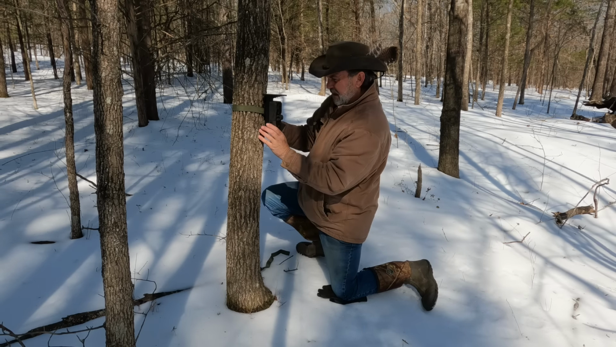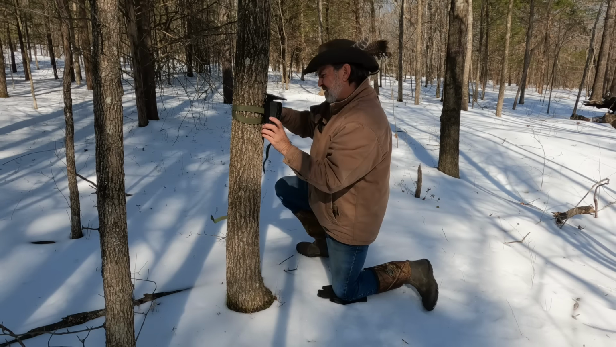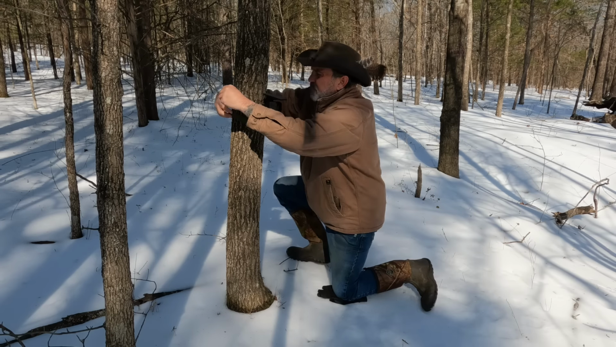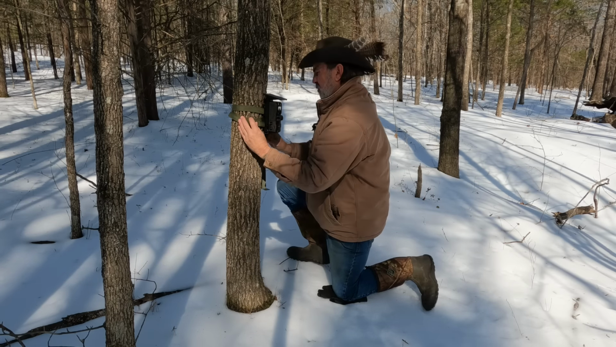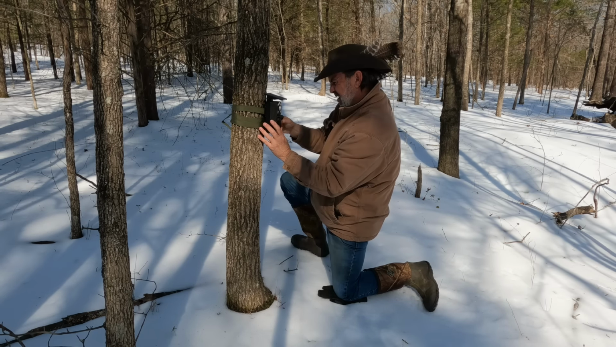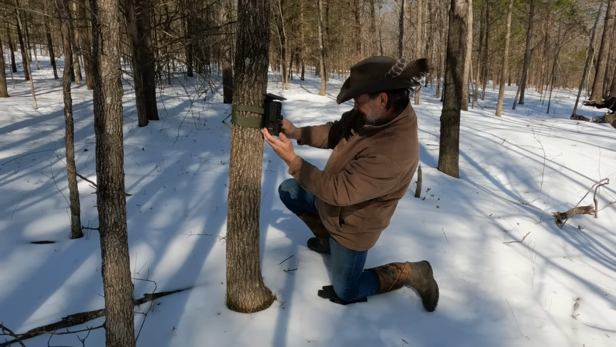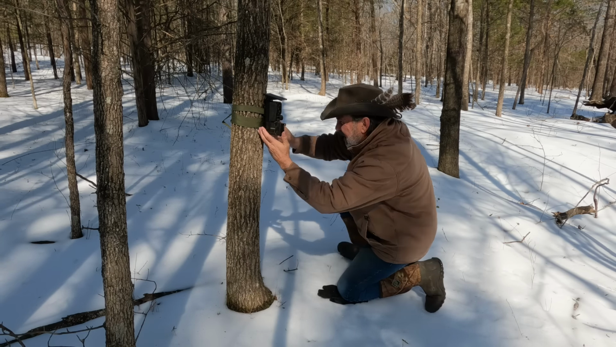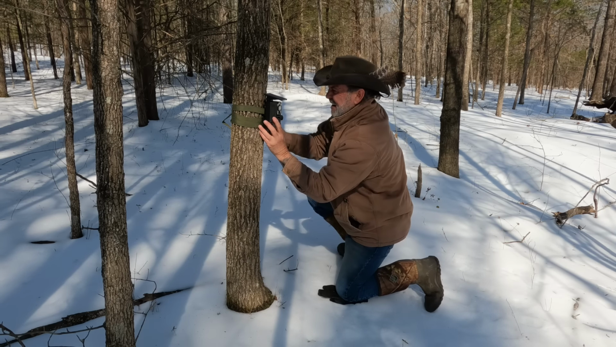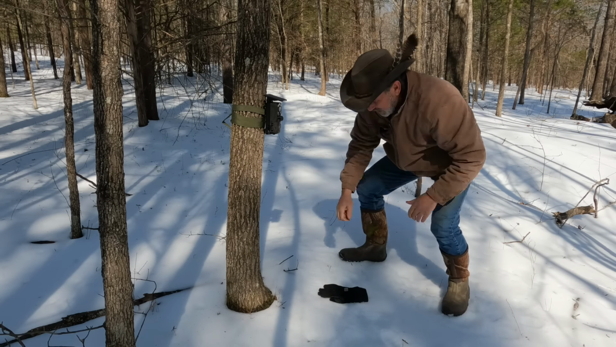I've got other VooPeak cameras. That one should go right there. Wrap this around. And I've been pretty impressed with them. And we'll see how this one does. There we go. All right. Turn it on. Make sure I get it in the on. There we go. All right. Solar panel clean. Everything good. Good luck, buddy.